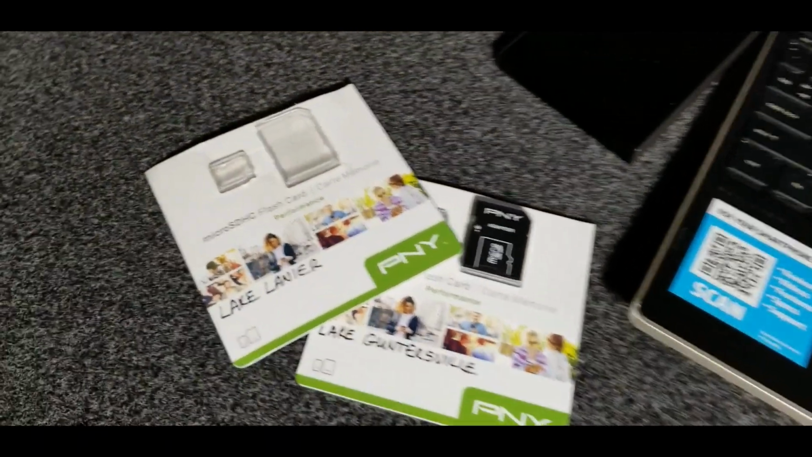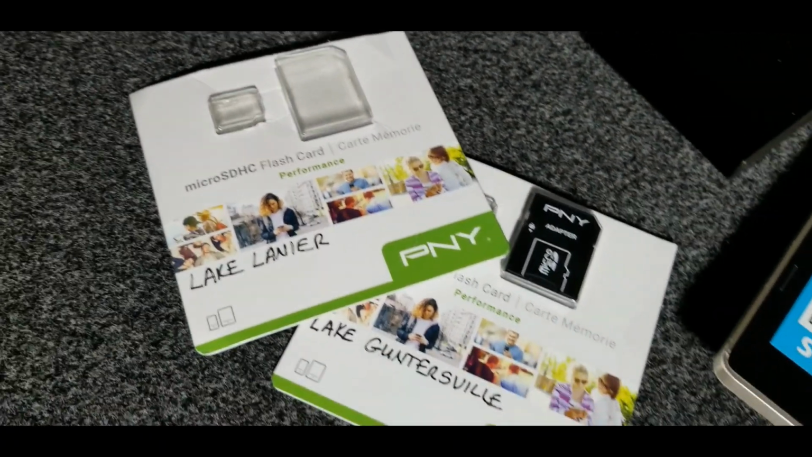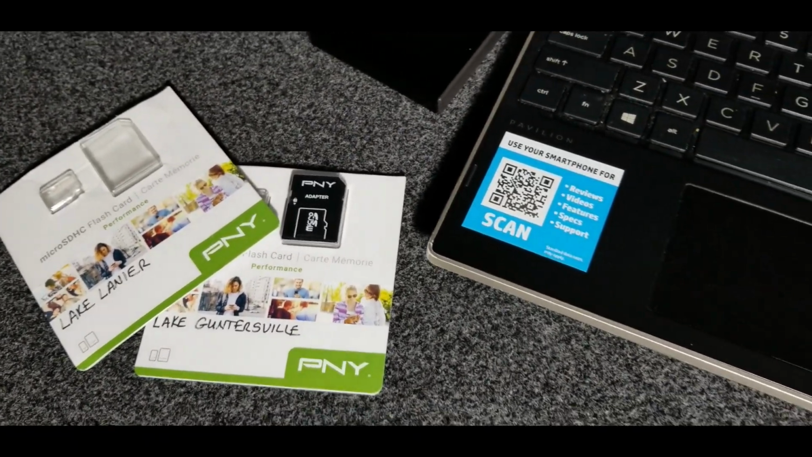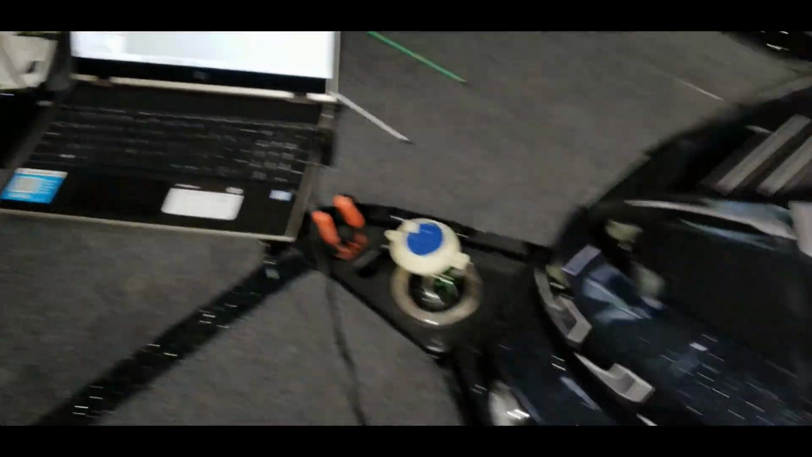I'm going to take my Lake Lanier waypoints, put those back on the chip, and then I will be uploading some of the Guntersville waypoints that I already have, which isn't really that many, and then I will be coming over here to my map.